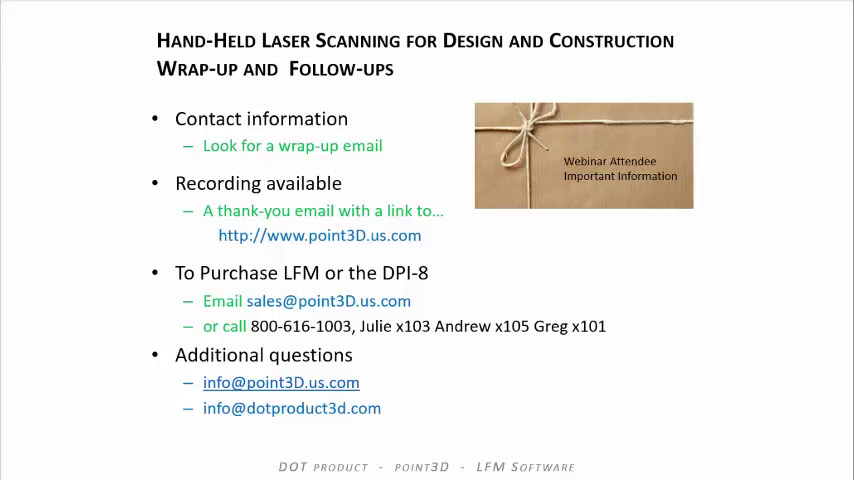If the DotProduct scan is way off in space, the first step that we'll do is pick a point in the LFM scan that's close to where we want the DotProduct to be. We will update the header of the DotProduct scan in LFM. It'll position it approximately where we want it. We'll do the manipulate, the cloud-to-cloud alignment, and typically that's all it takes. If anyone is interested in seeing this, we can set up a web share between you and us, and we can walk you through that procedure.